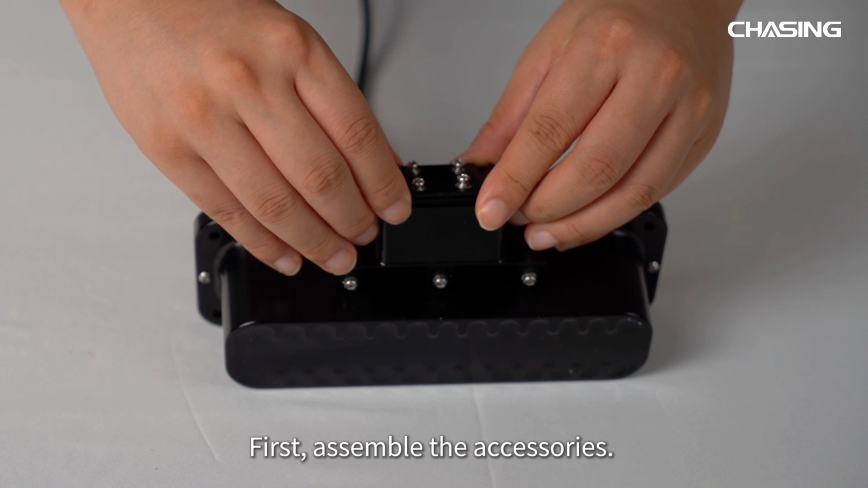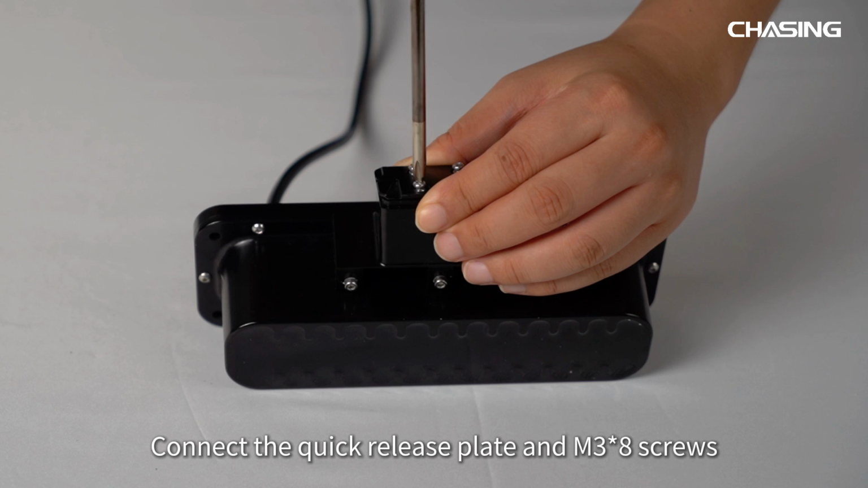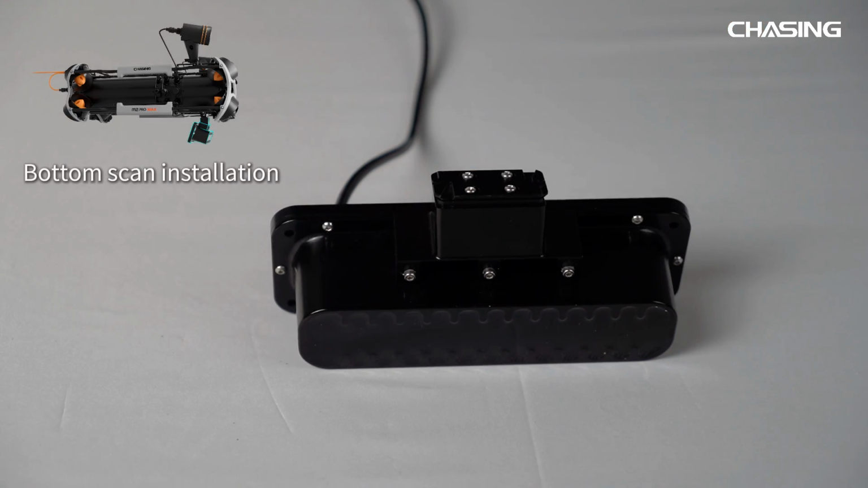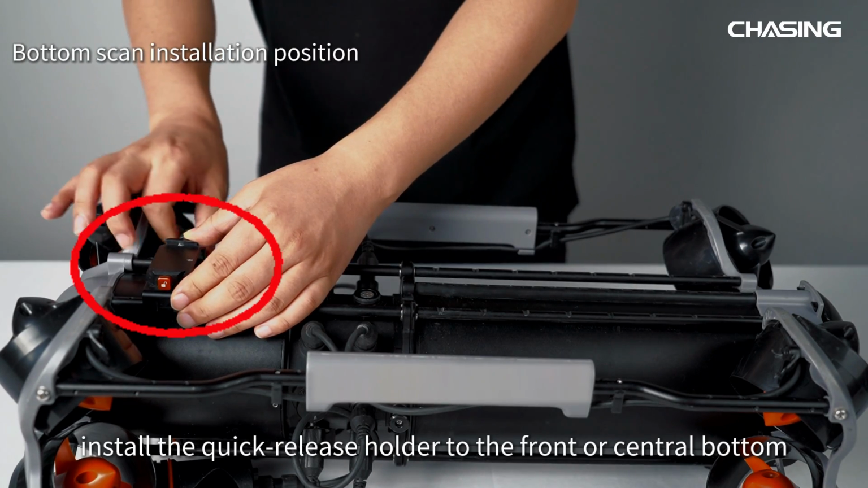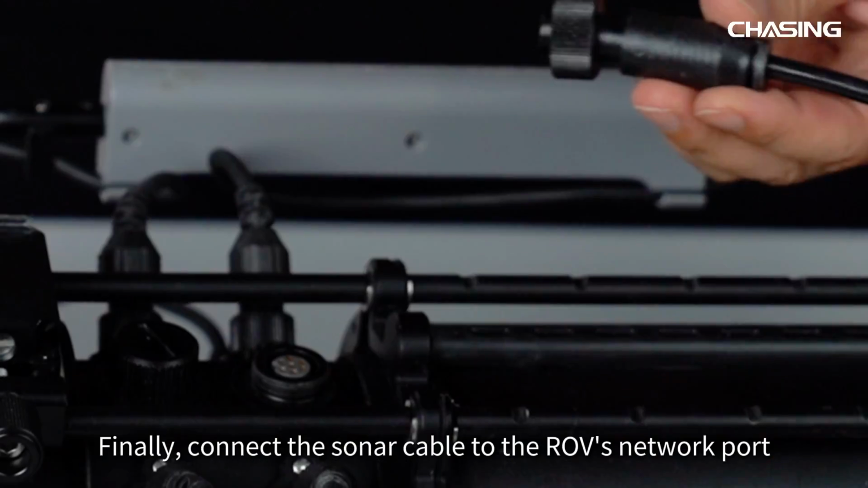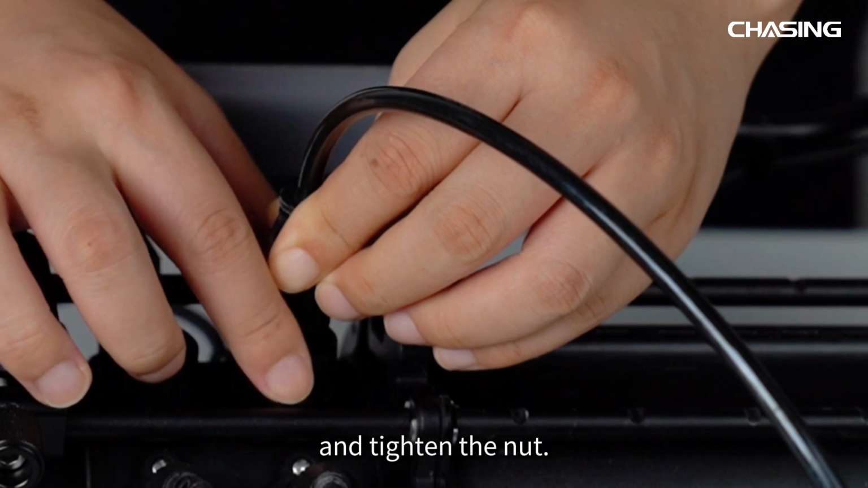First, assemble the accessories. Connect the quick release plate and M3x8 screws to the Omniscan sonar bracket in sequence. Then, while the ROV is powered off, install the quick release holder to the front or central bottom of the ROV as needed and tighten the screw rod. Finally, connect the sonar cable to the ROV's network port and tighten the nut.